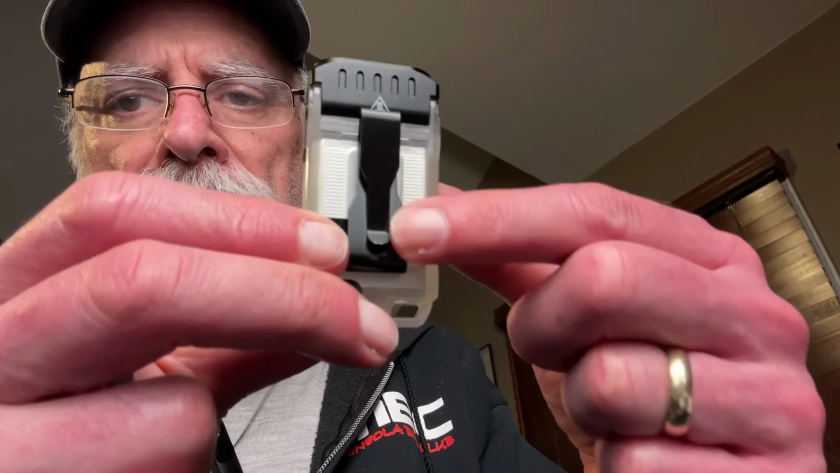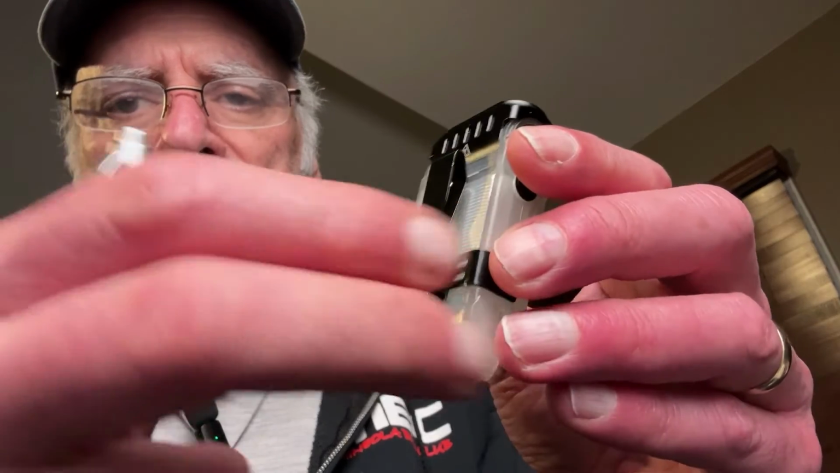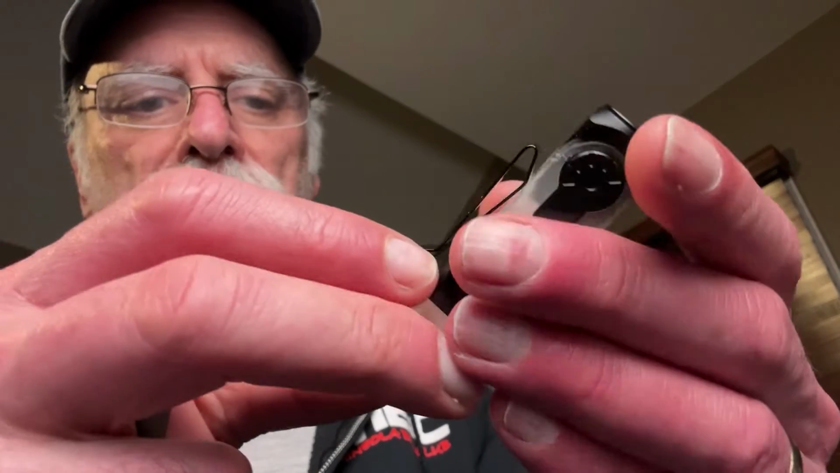There is a large clip on the back, which is pretty nice. You can remove the clip. It pops off completely if you want. You can use it on a cap if you want. Gives you a number of options. You can drop it into a pocket if you want.